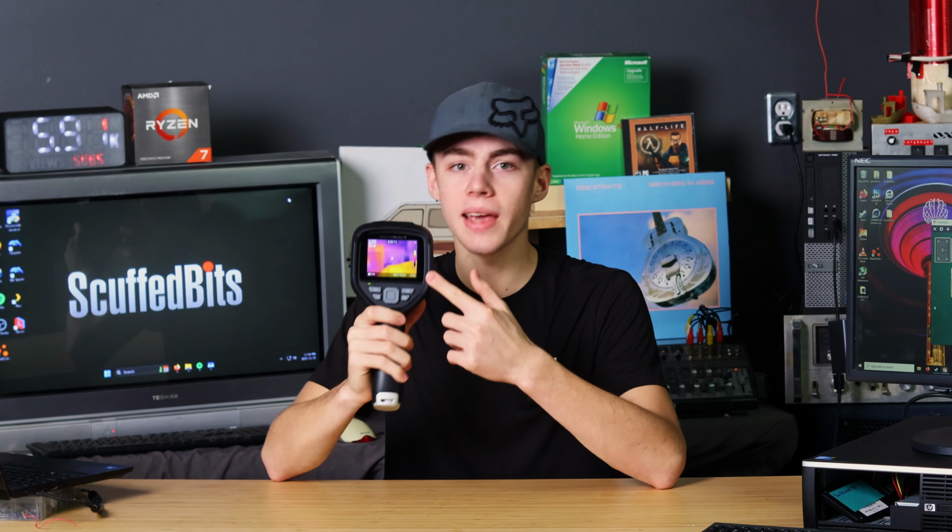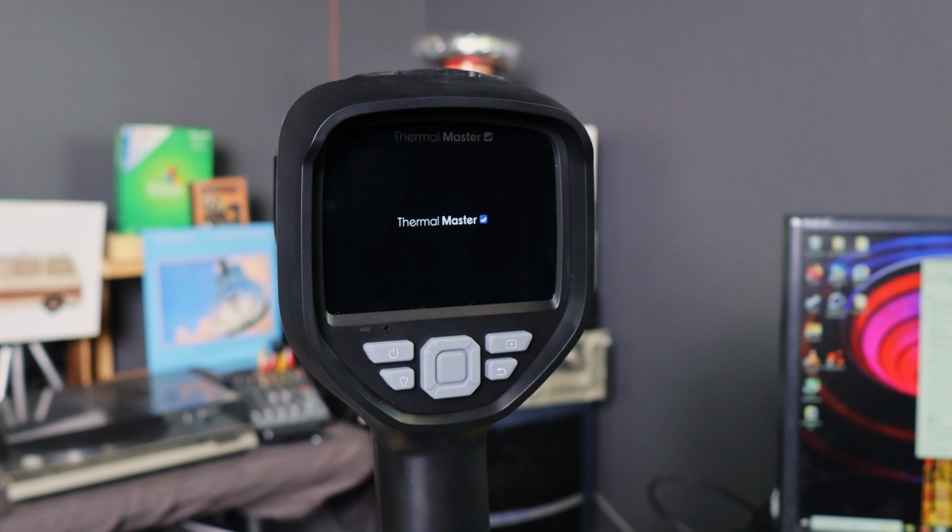The actual part of the camera you interface with here, not much to say about it really. It just kind of makes sense.